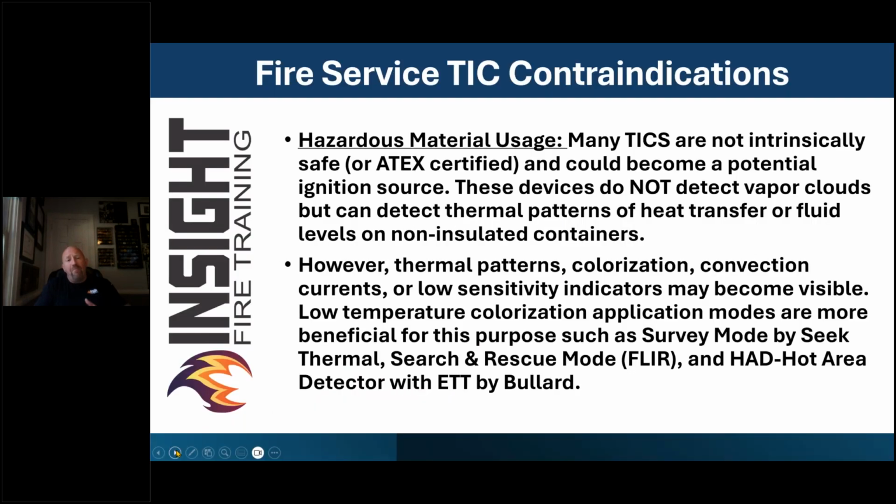Let's talk about some common misuses of these devices. A lot of fire departments have been lured astray by certain color palettes that have the word hazmat mode. I can tell you with absolute certainty that fire service TICs are not hazardous material cameras. They can be used in many ways to help you with proper training, but here's the downside of using a fire service TIC in a hazmat scene.